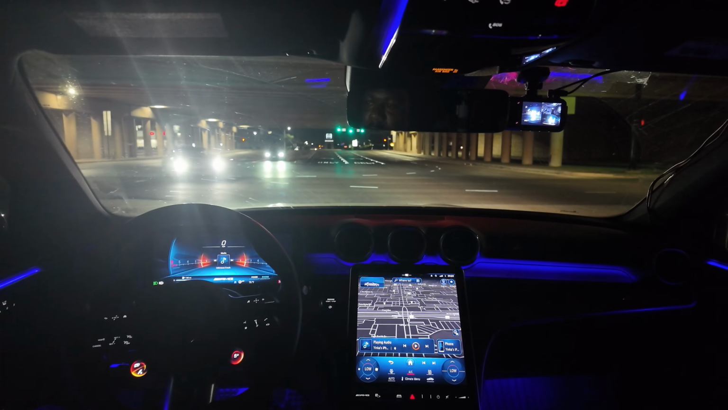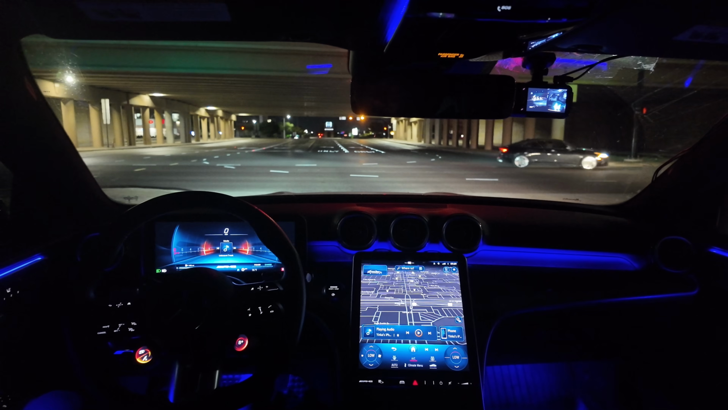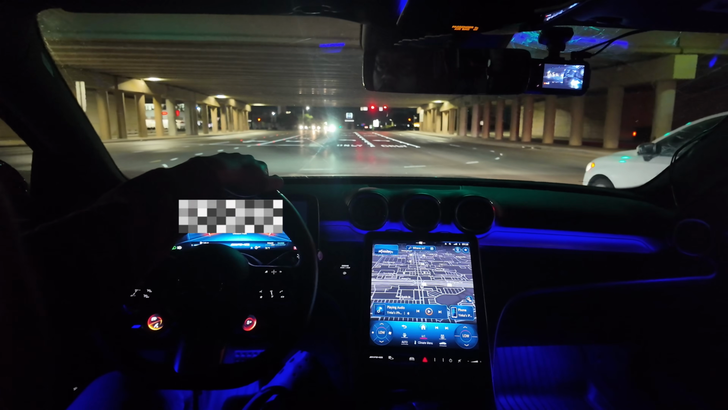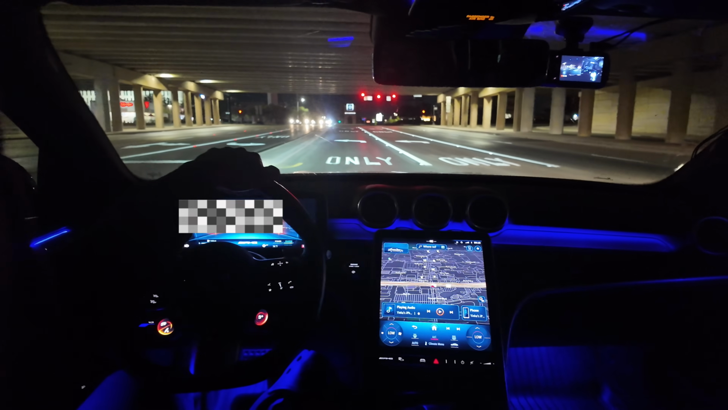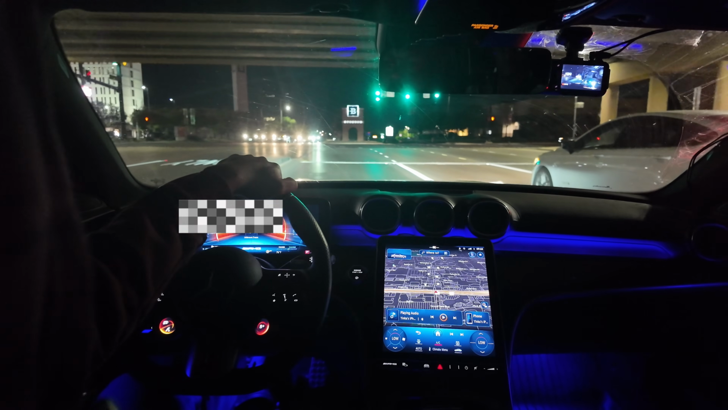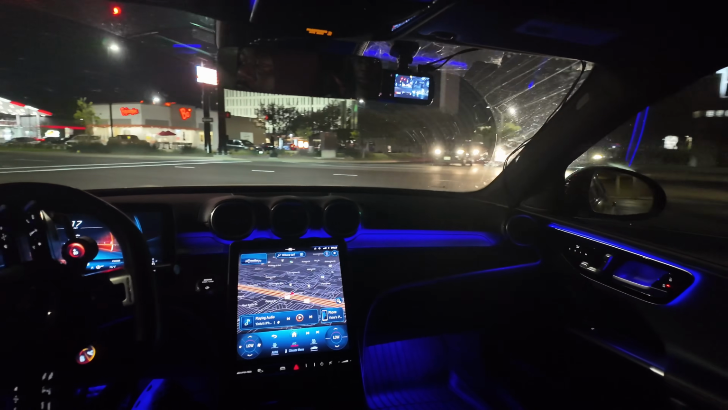Now I do want to get like a BMW M5, a GT63. That's probably gonna be my next one, a GT63. You kind of hear the burbles. We about to go crazy.